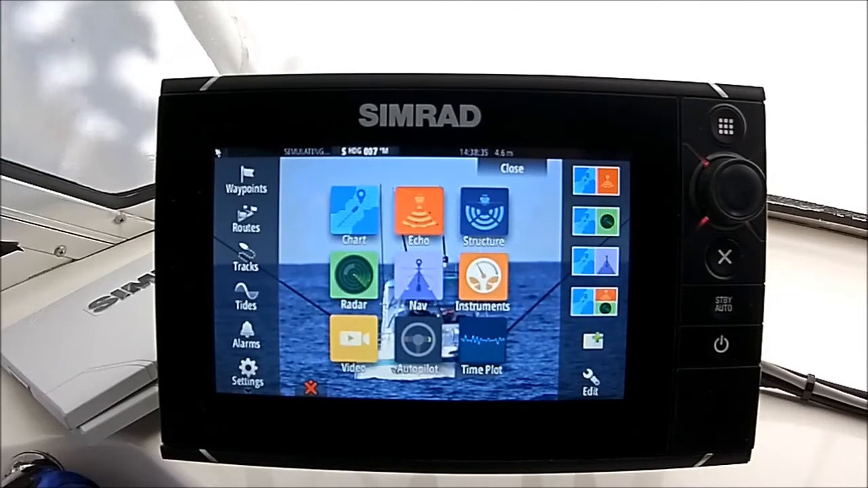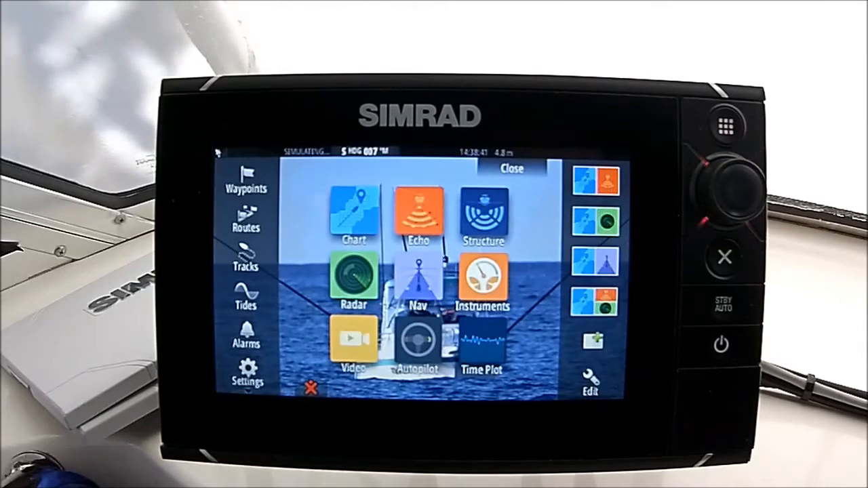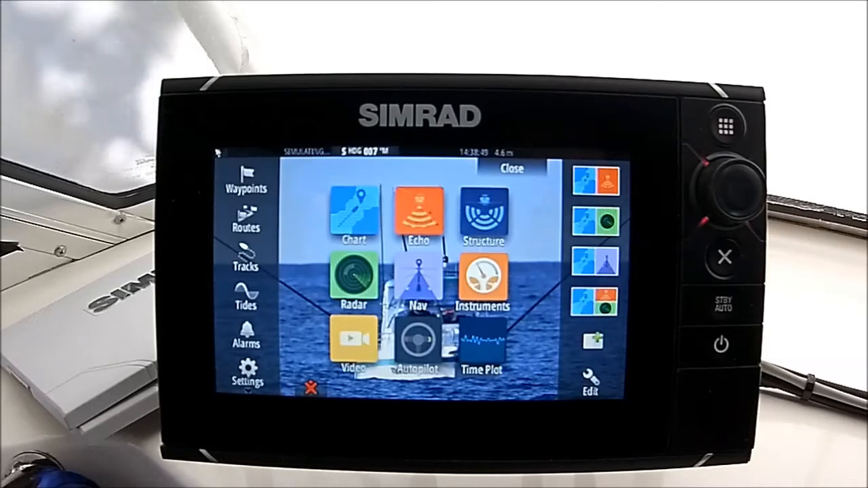units. They're a multi-function display, so they'll do not only your sounder, they'll do your chart, so your navigation, radar, interface with your engine, stream video, autopilot. They're really the one-stop shop.